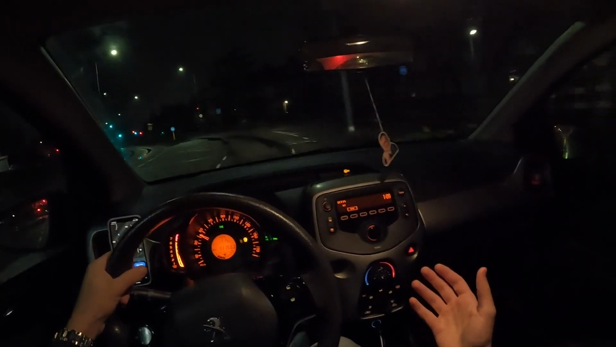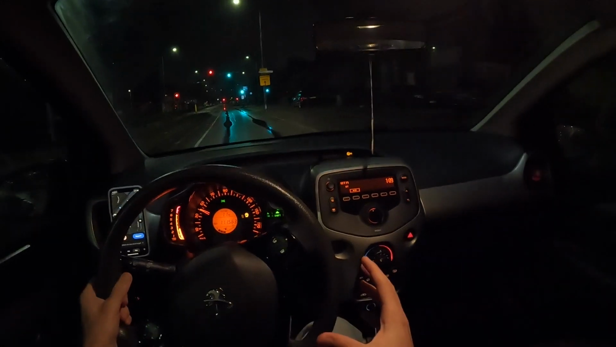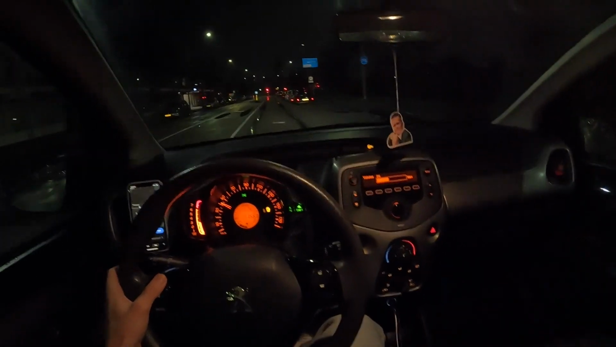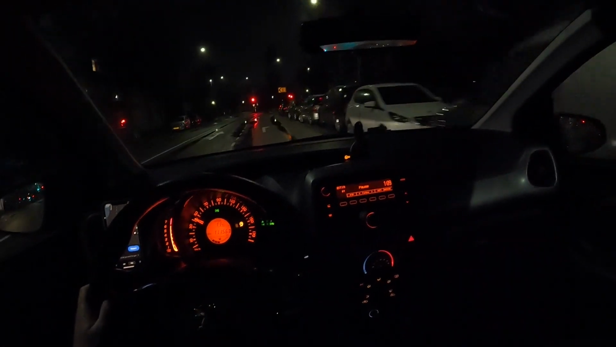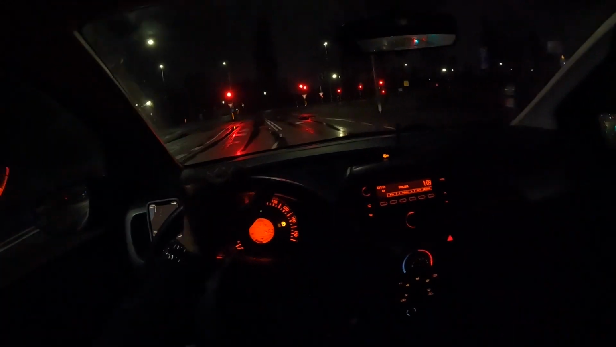The Volkswagen Up looks way better interior wise, but if you look at the small things like the steering wheel, this one has buttons to go to the next song, volume buttons, and buttons to take a call and to end a call, which the Up doesn't have. So as I said, advantages, disadvantages.